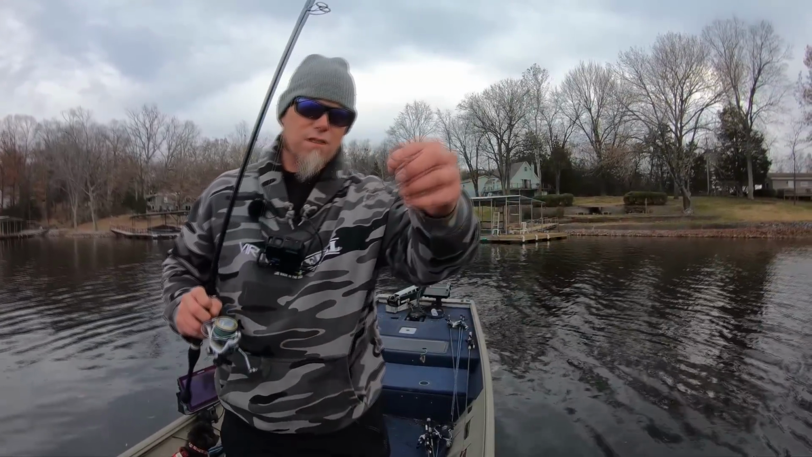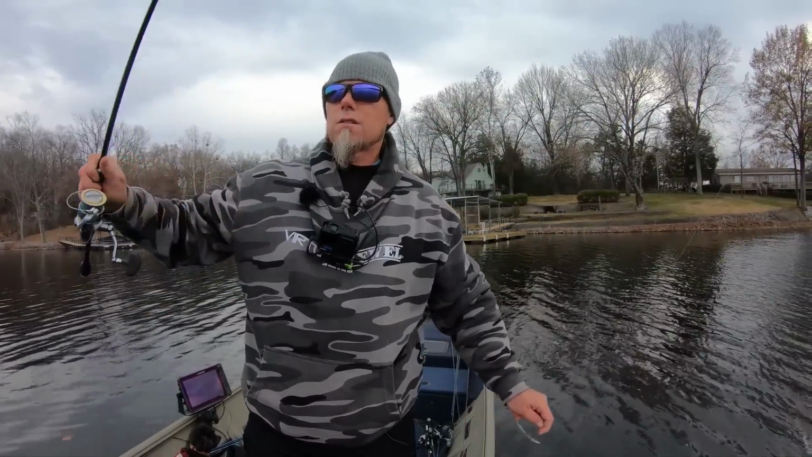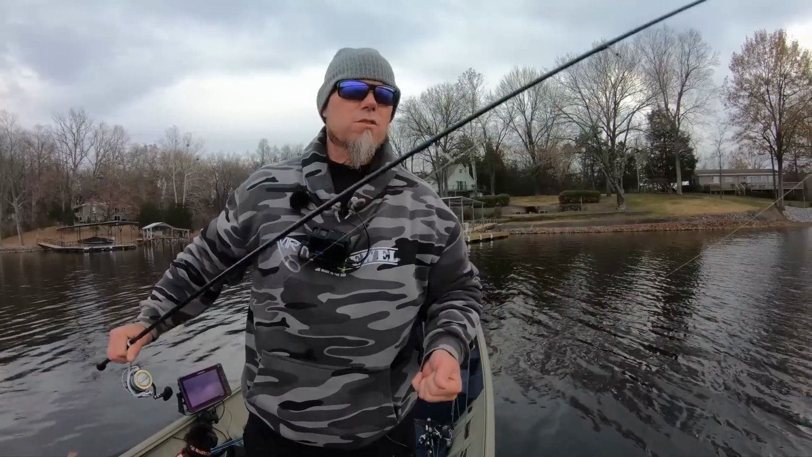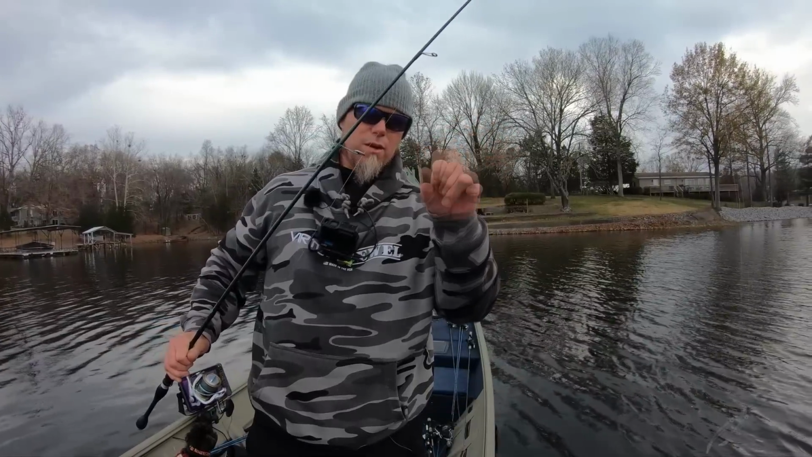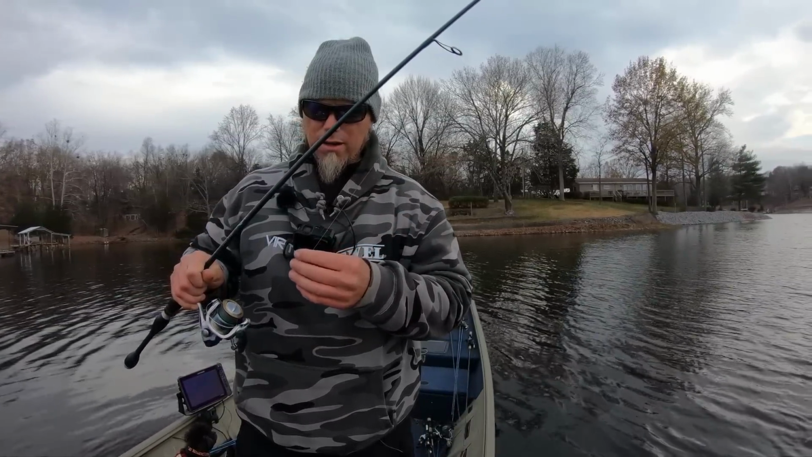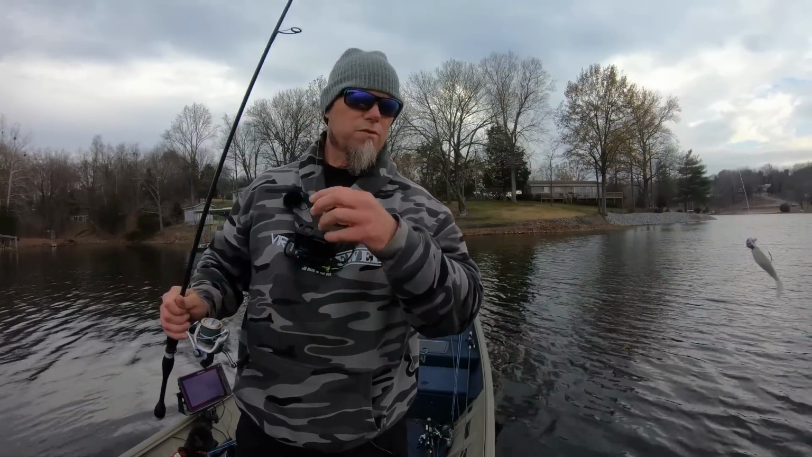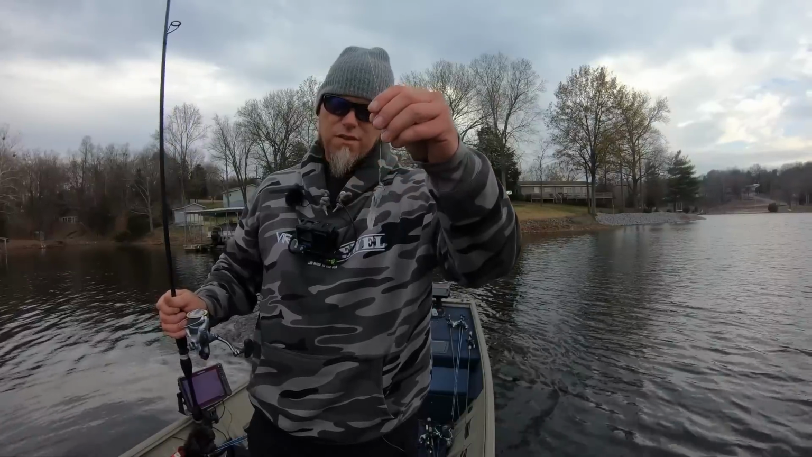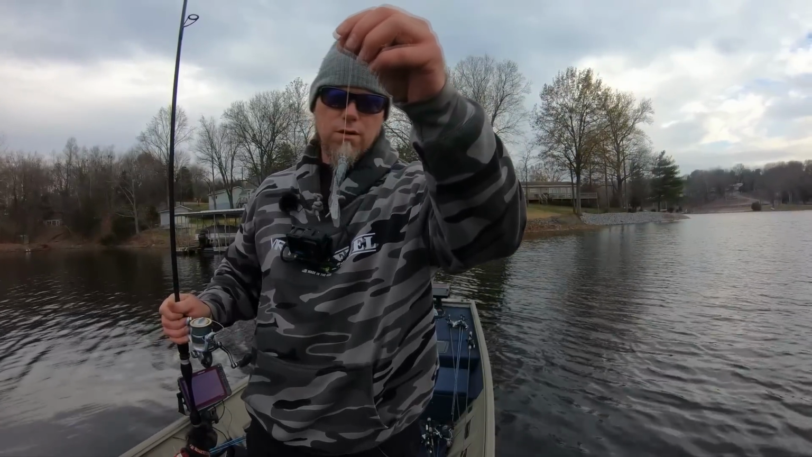And man, this is a fun technique. As far as the rod, something you'd throw a drop shot on, something with a really soft tip. This has got a pretty soft tip, but you want them to grab it and be able to load up. I've been throwing 15-pound braid to 10-pound fluorocarbon. It's super finesse, and I feel like if you can get this around the fish, even when they're in a negative mood, you're going to get some bites.